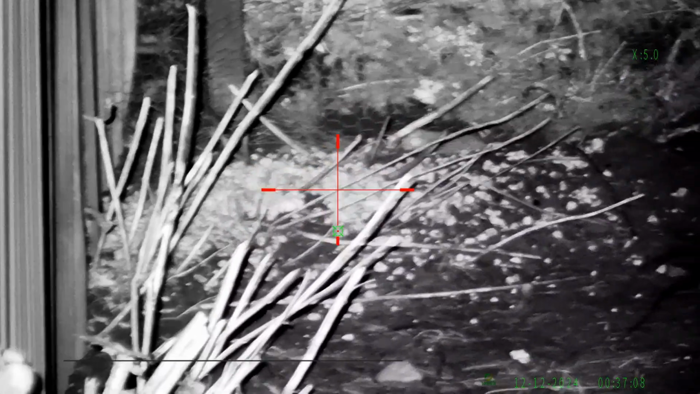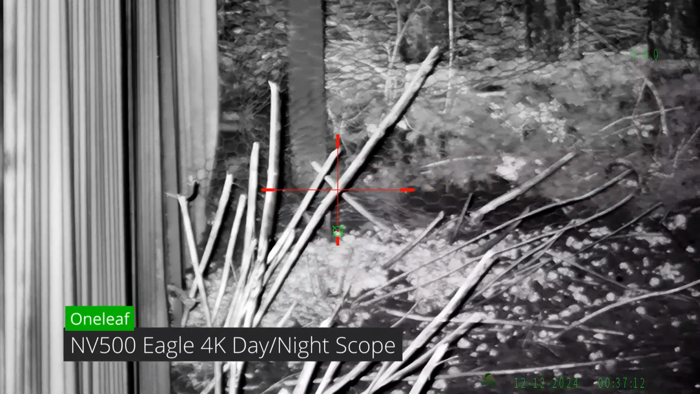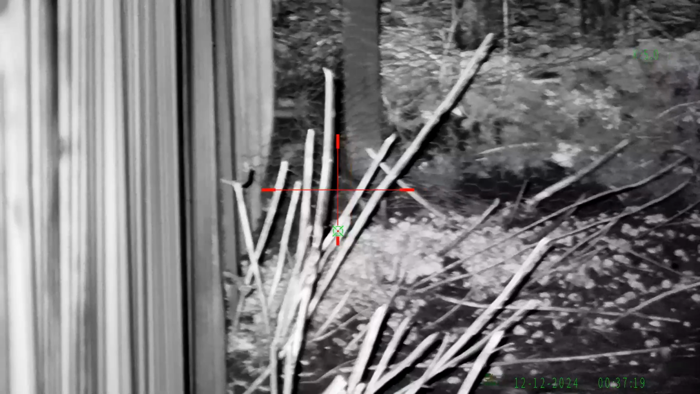Now that's a cracking picture. Wow, that one's a size. You wouldn't want that running up your trouser leg. I'll hang around for a bit and see if that one comes back, but I think it saw me.